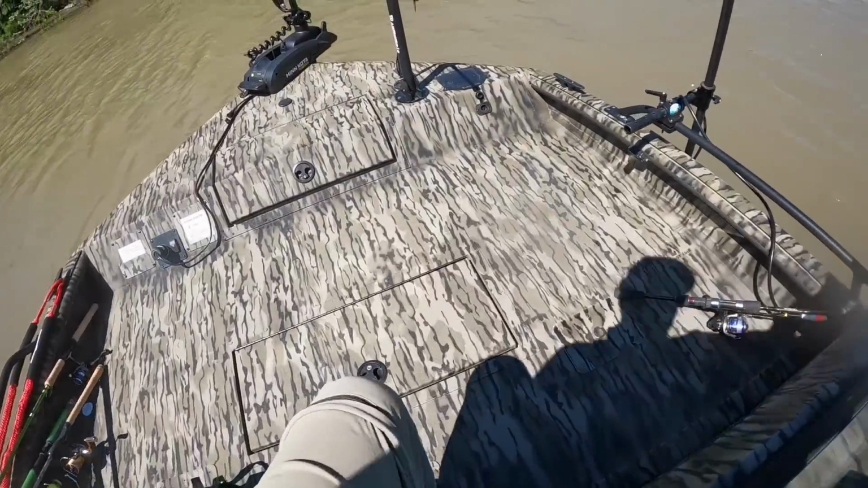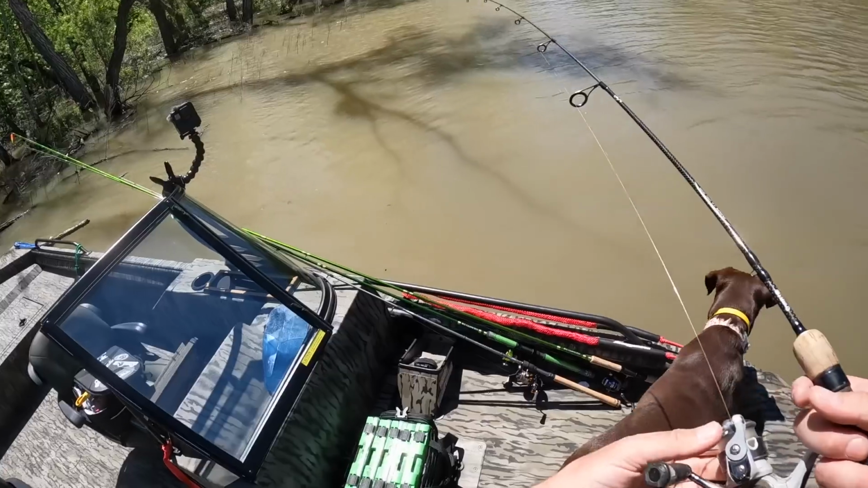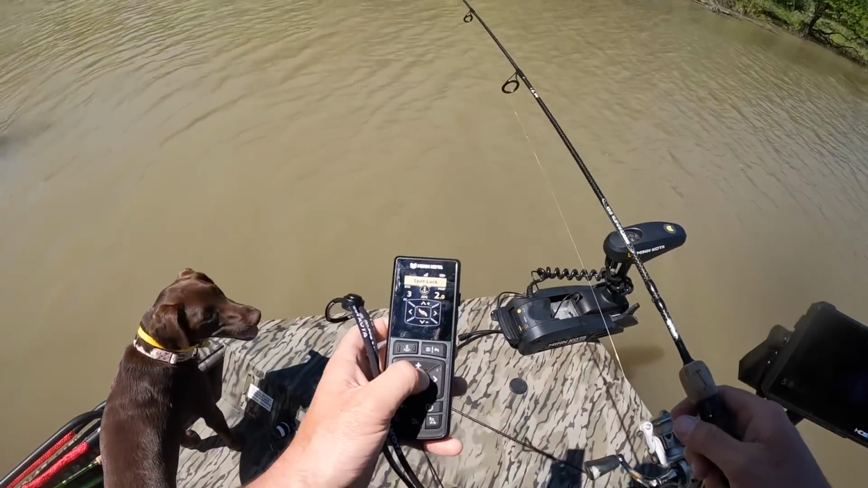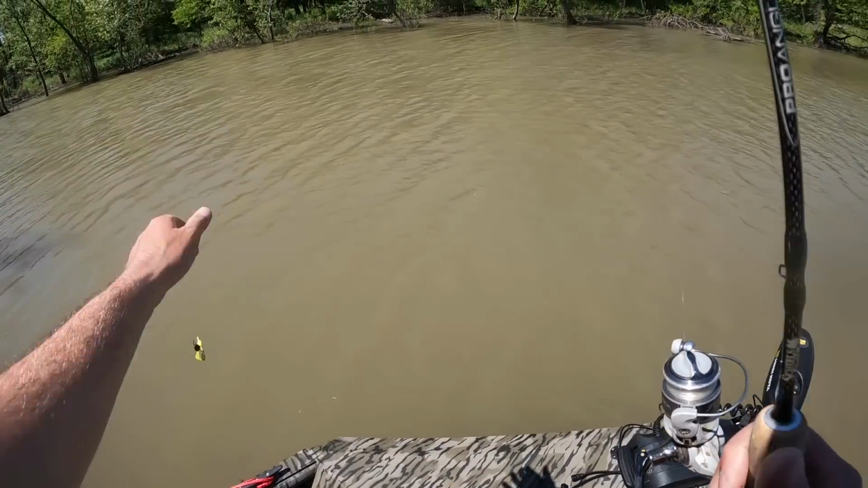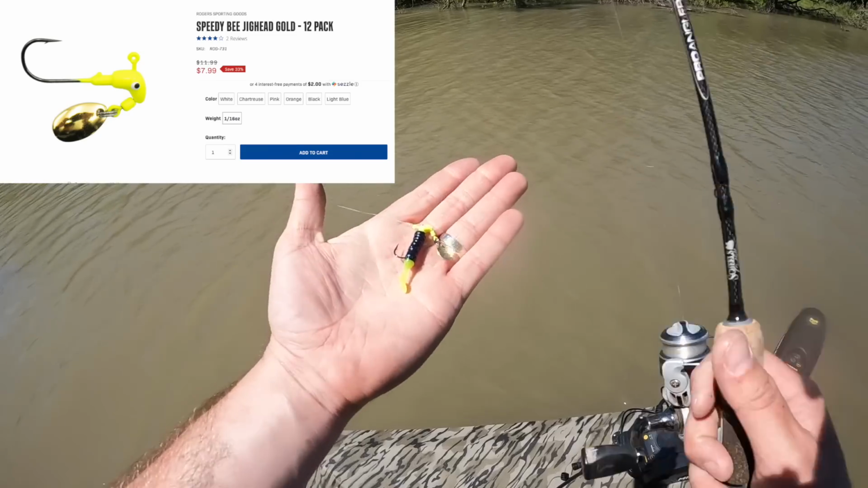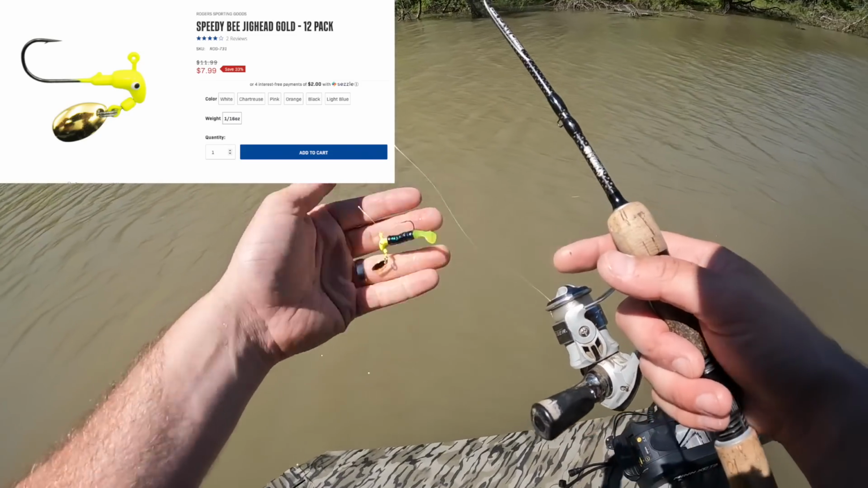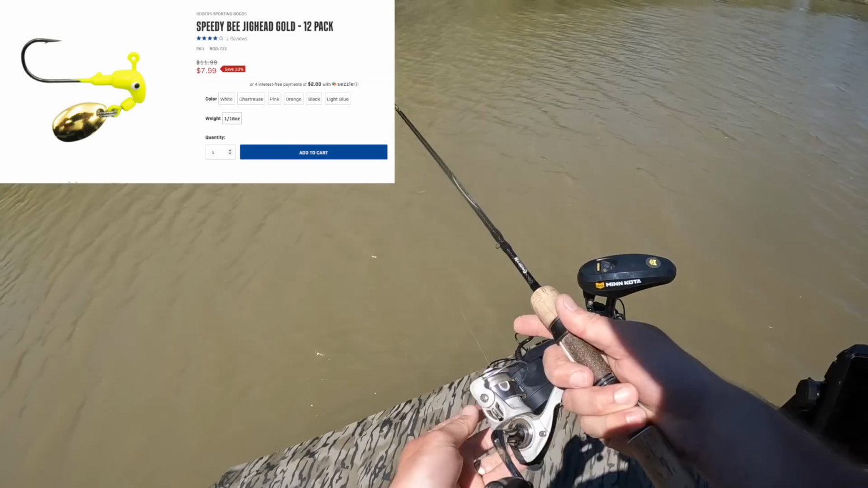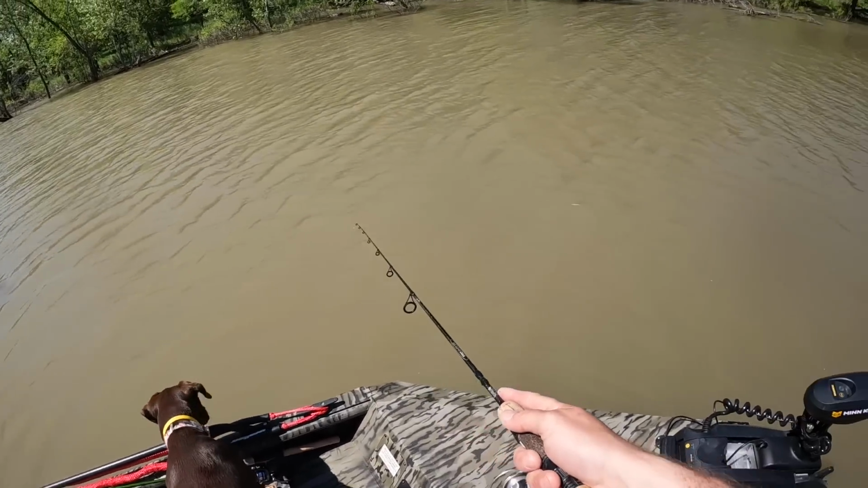All right. Well, I just caught a good keeper. It was about an 11-incher on a Roadrunner. Well, it's a Rogers Speedy Bee. Got the gold spinner, June bug and chartreuse prowler on there. Just caught a crappie, so let's see if I can catch one for you guys.